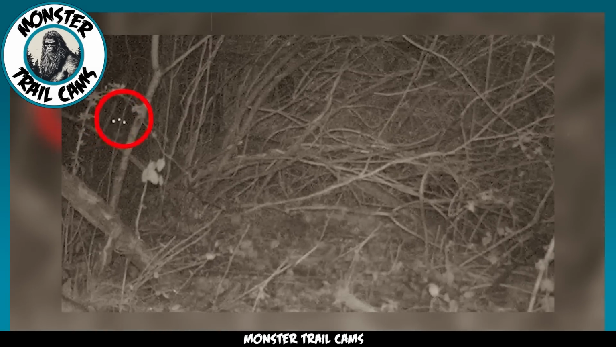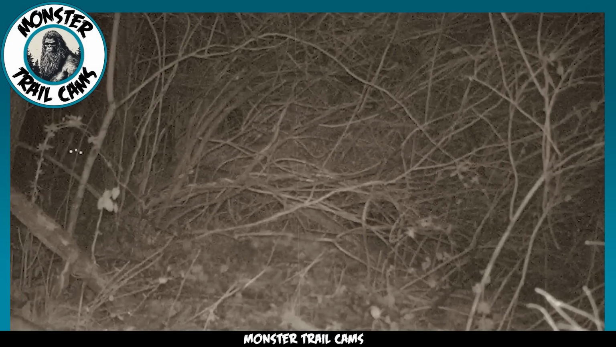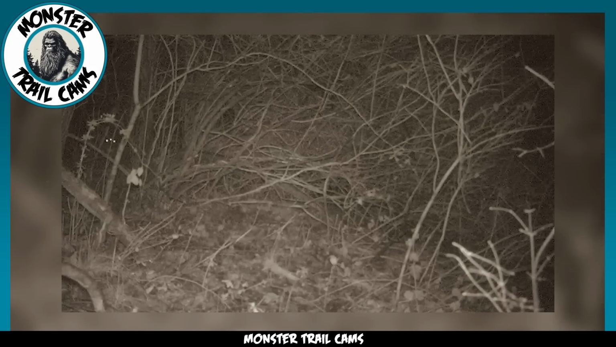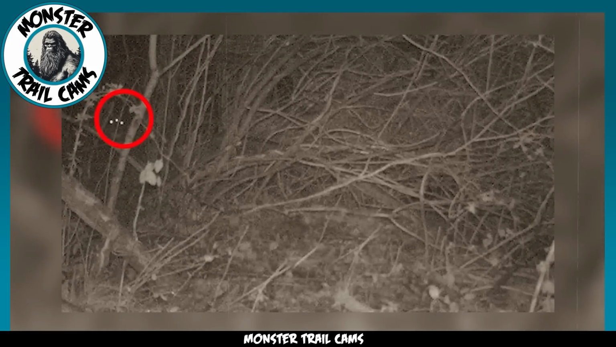When attempting to identify these dots, it is challenging to think of any organic material or object that could reflect the camera in such a distinct manner. The presence of these mysterious dots was unsettling enough for the owner of this image to reach out to us, seeking our help in unraveling this enigma.